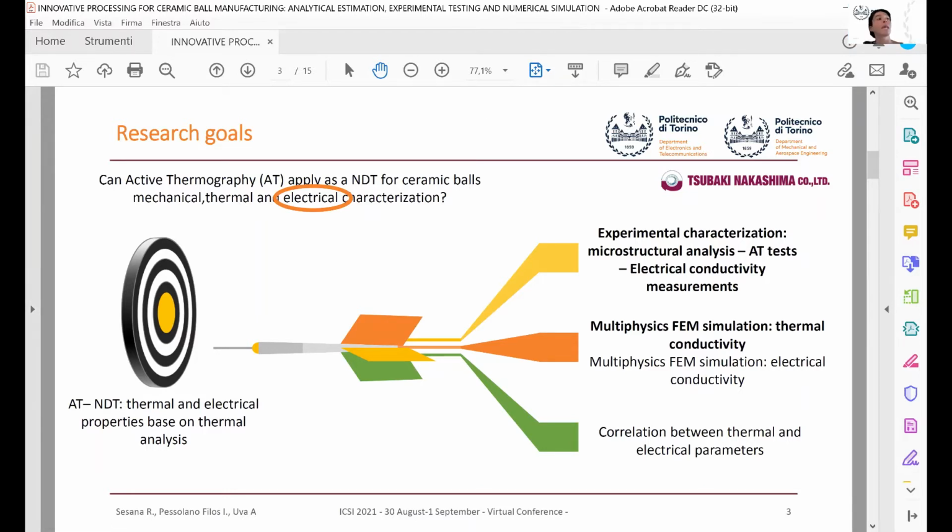So I was saying that we try to find out the correlation between thermal and electrical parameters. In the present study, we focus on the first two goals in order to get some steps to obtain the major goal.